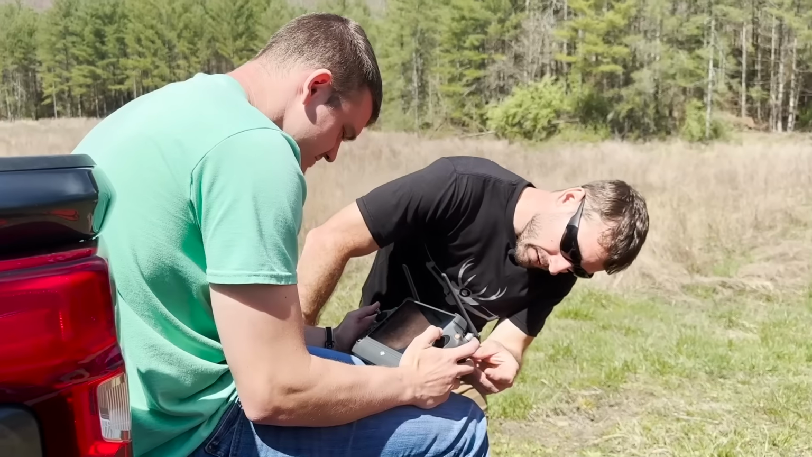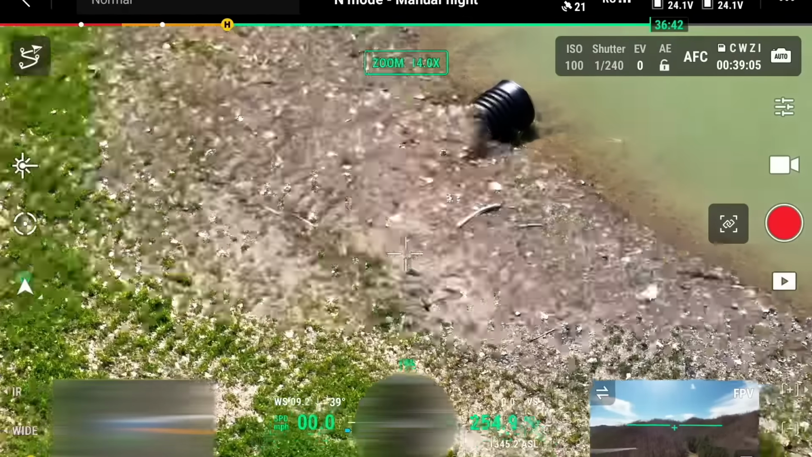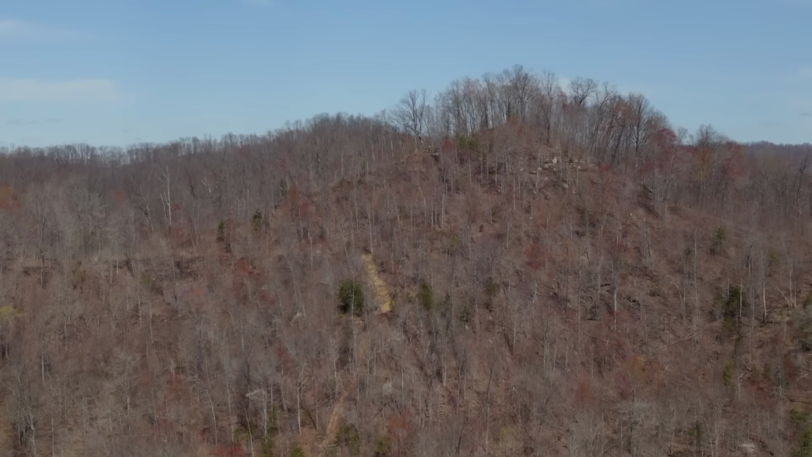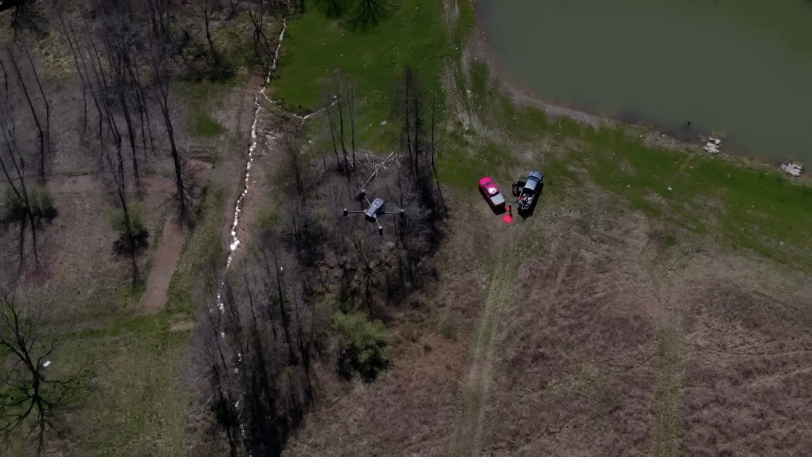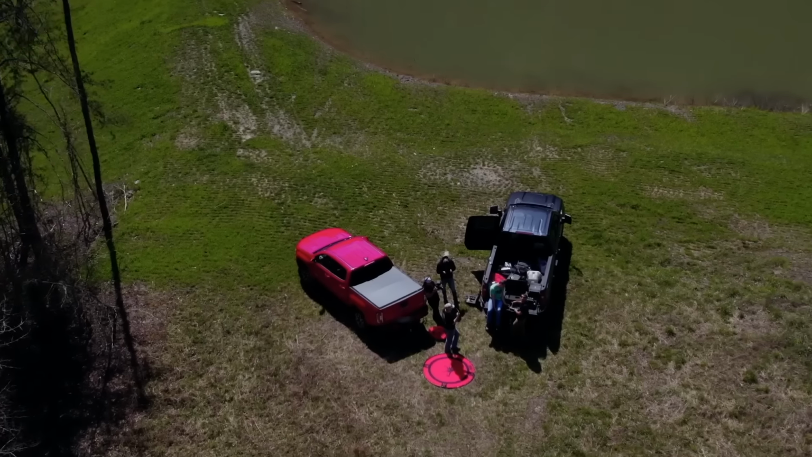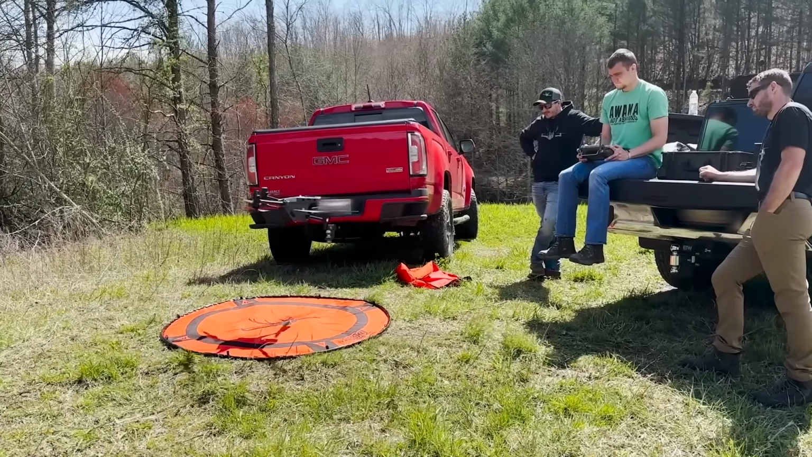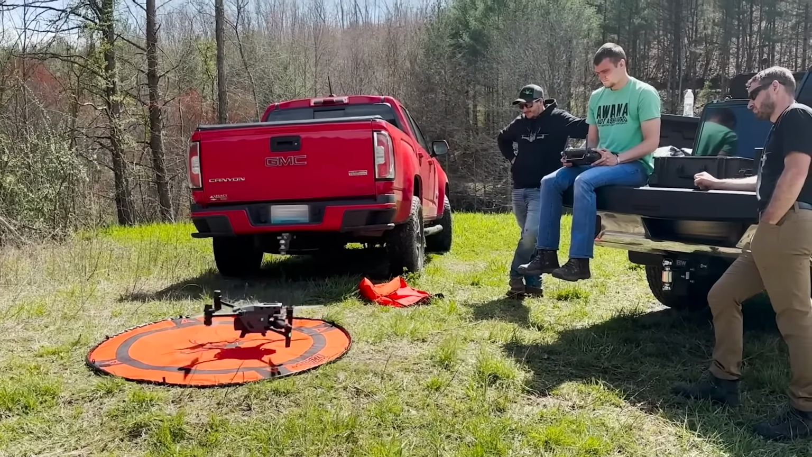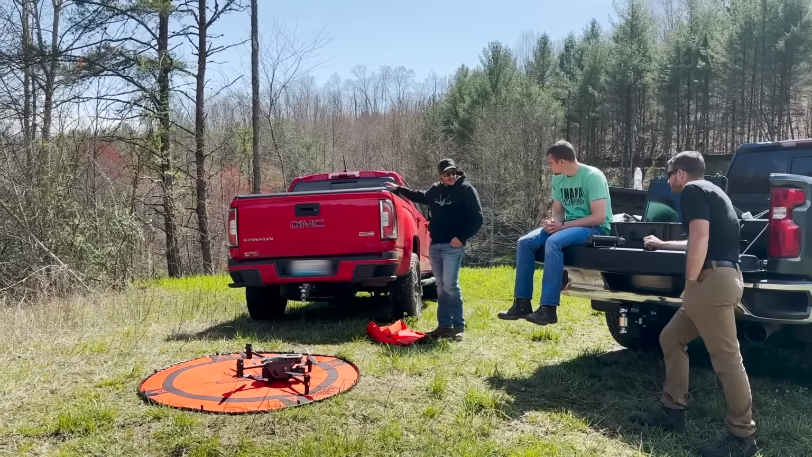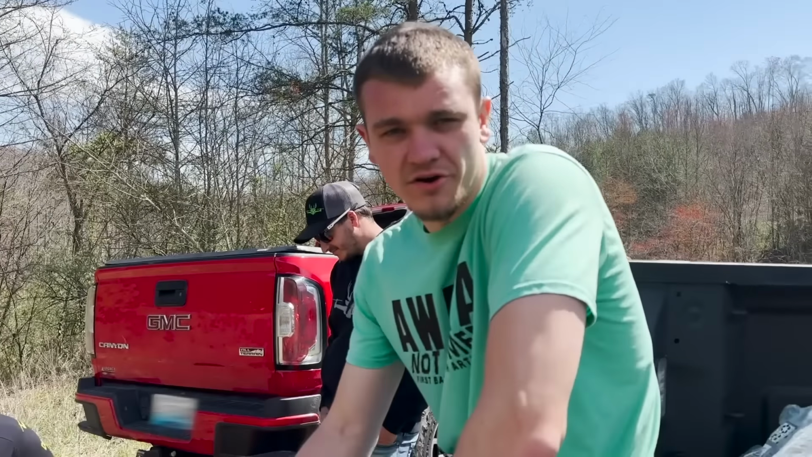Right here, this finger, that is your zoom. Like you can roll that and then zoom in. Okay. Definitely not the typical beginner. No, he's not a beginner. All right, cool. All right, now we're plugging in a light so we can see in the dark.